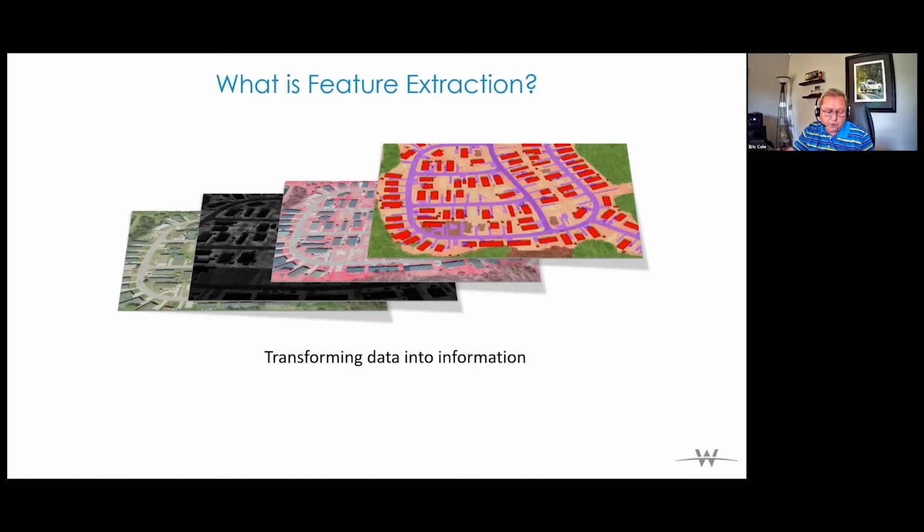The source data comes in various forms. Obviously, you have orthos, you have LiDAR, there's other imagery, color infrared, et cetera. We'll talk about more of that a little bit later. And this data can be layered or stacked as far as multiple sources of data, or the source data can be fused into one data set for processing.